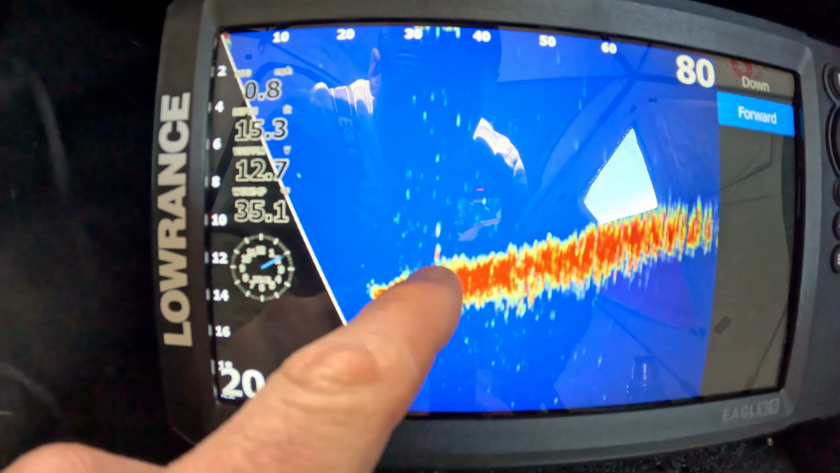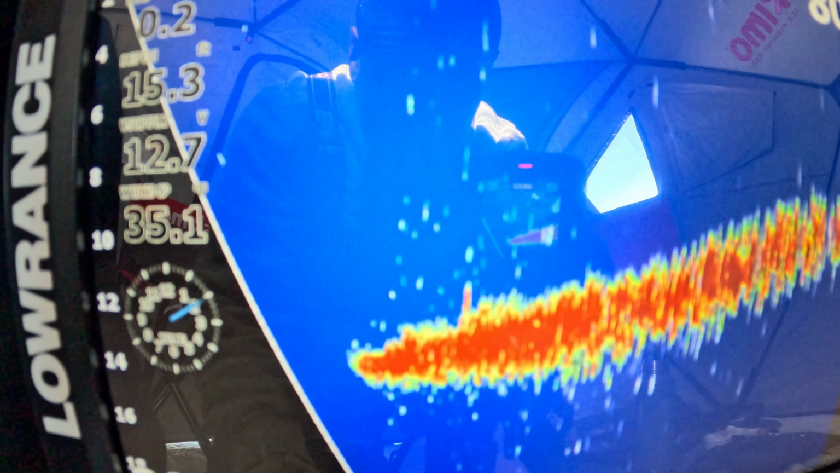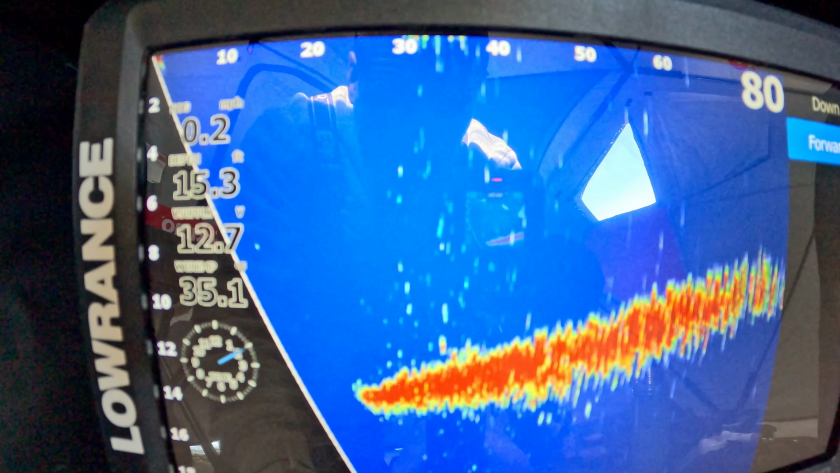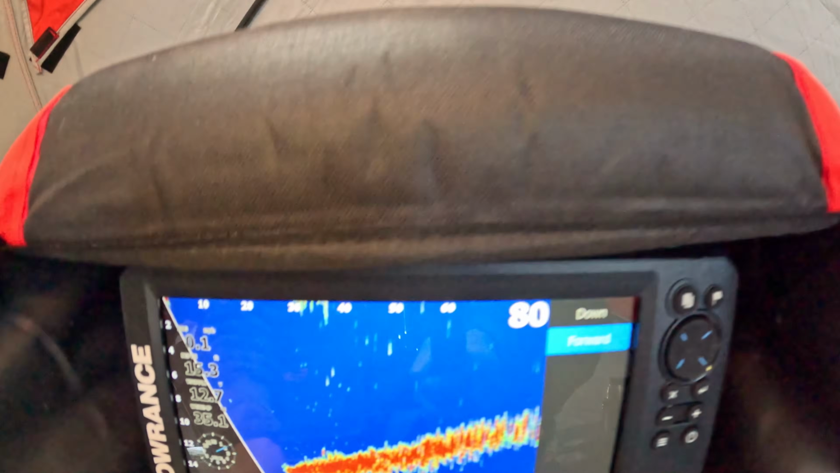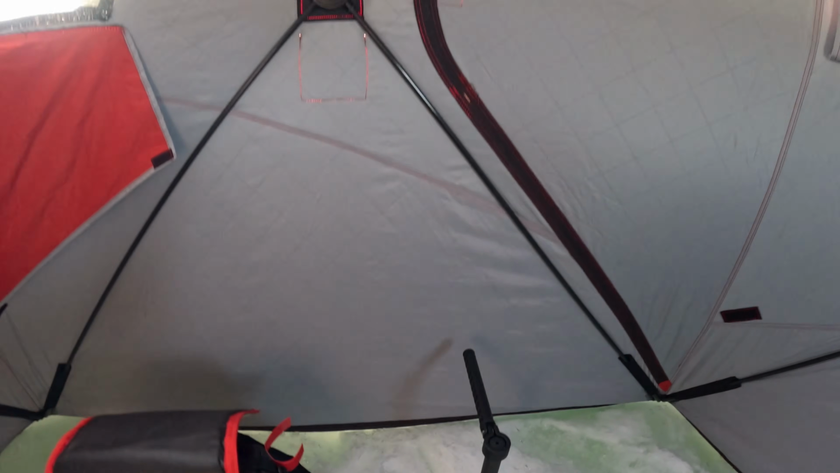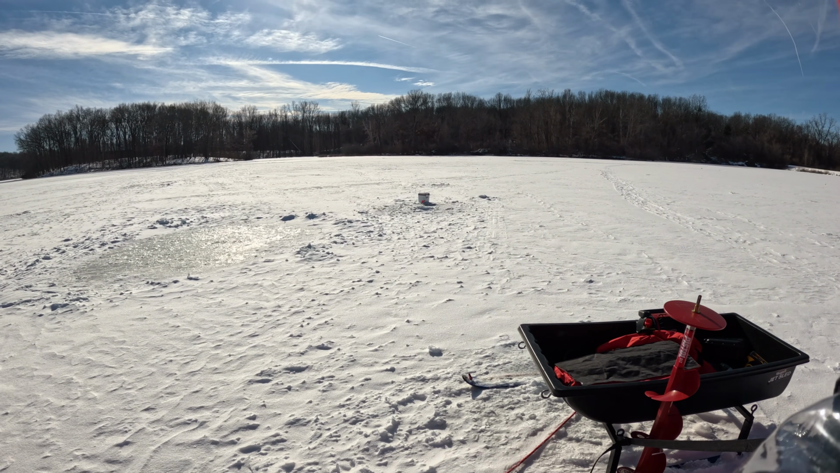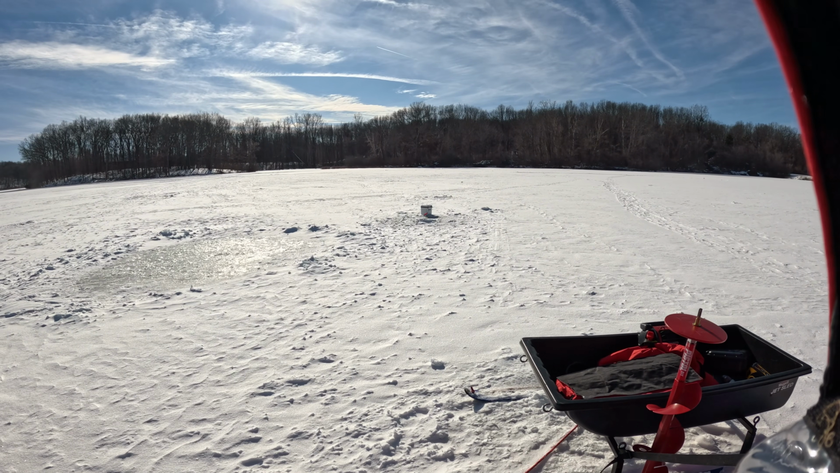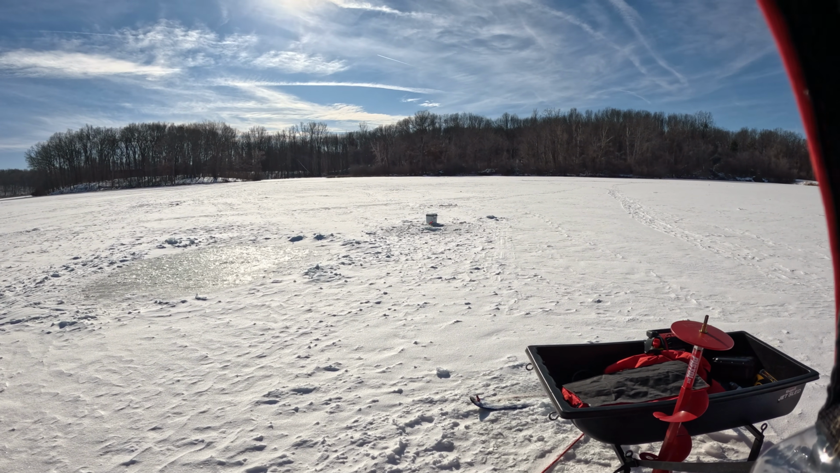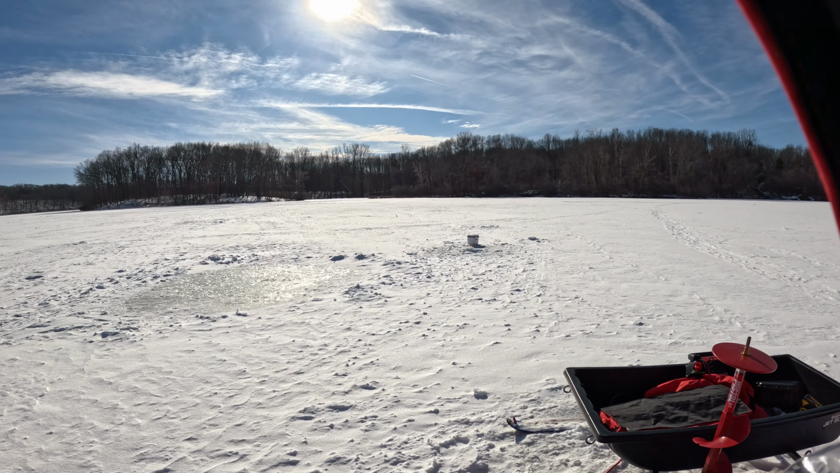So that line and then that little tiny dot is about 35 foot away, and you can see it's pointing that way, and that is my flag. So I can see my flag from 30-35 feet away, and I can see the jig, or in this case, minnow.